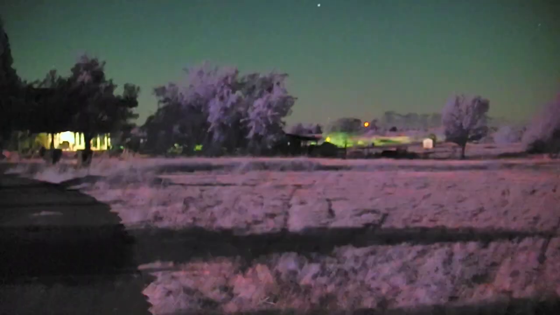Like right now, I can see mostly everything. I think it's like 10 o'clock right now. But it is a full moon, so you can still see stuff. Like I got a full-on shadow. I can even see. But with this thing, it looks really good.